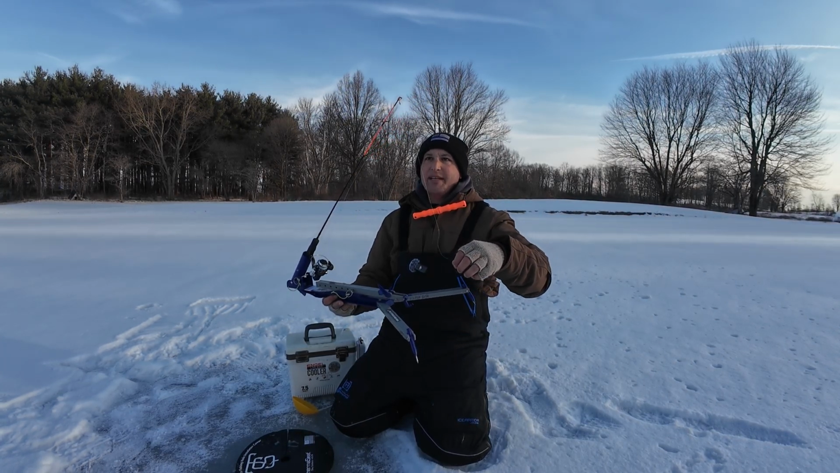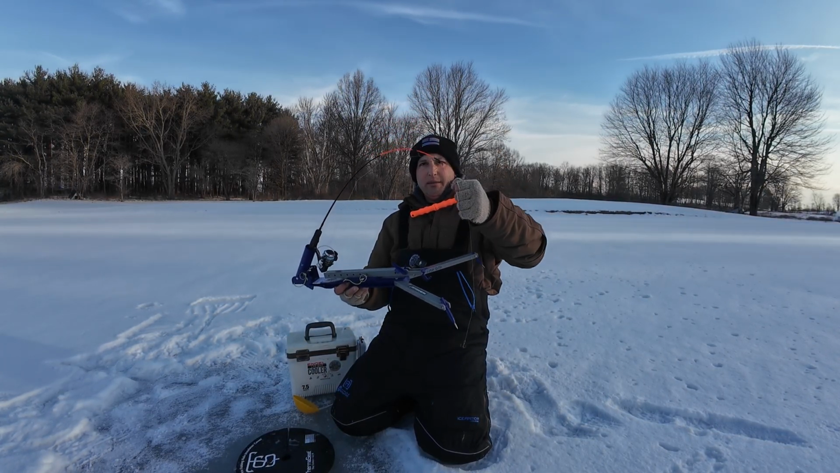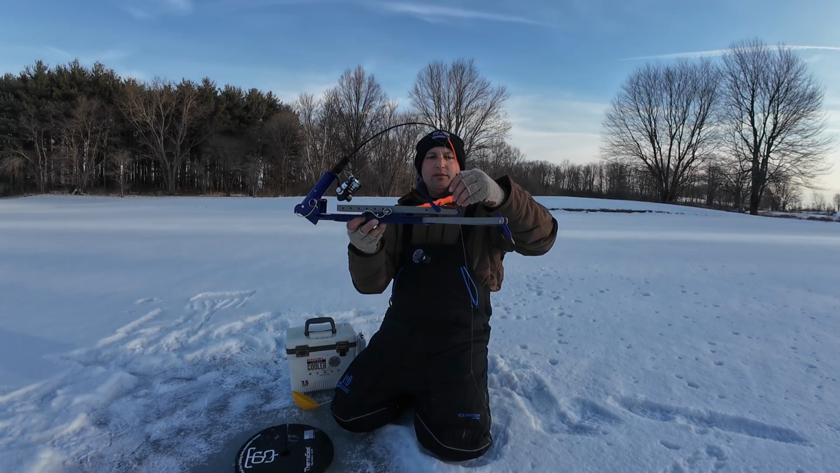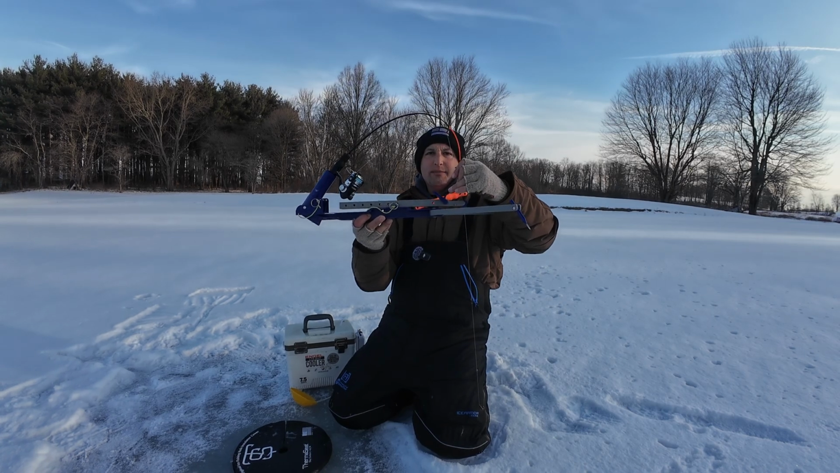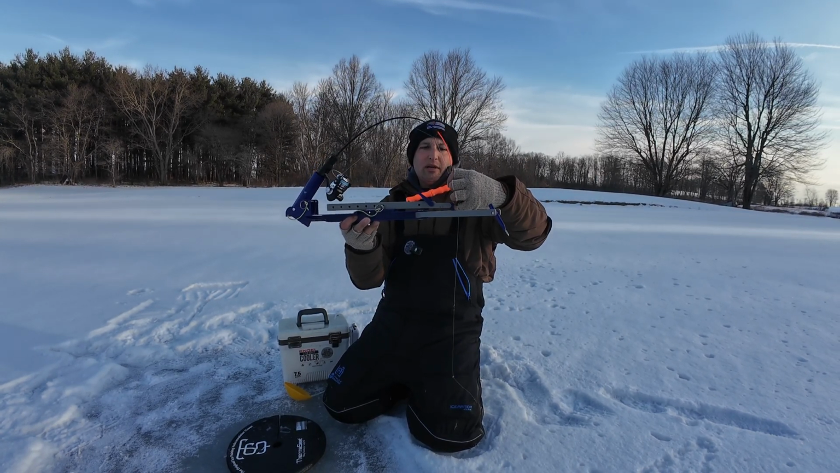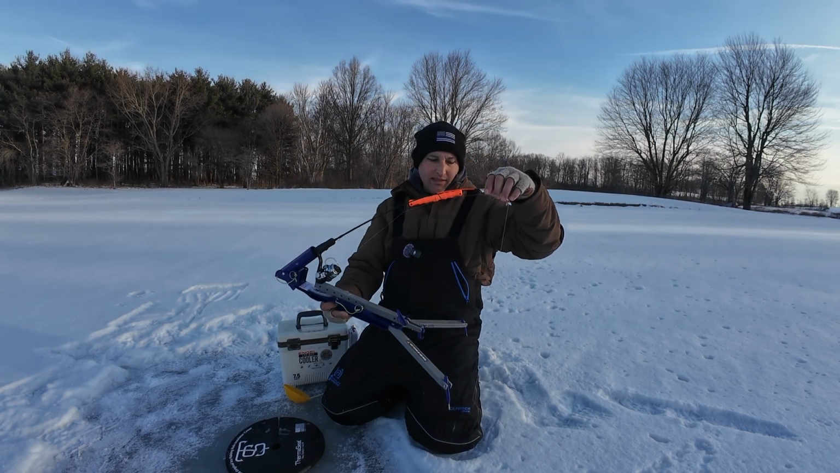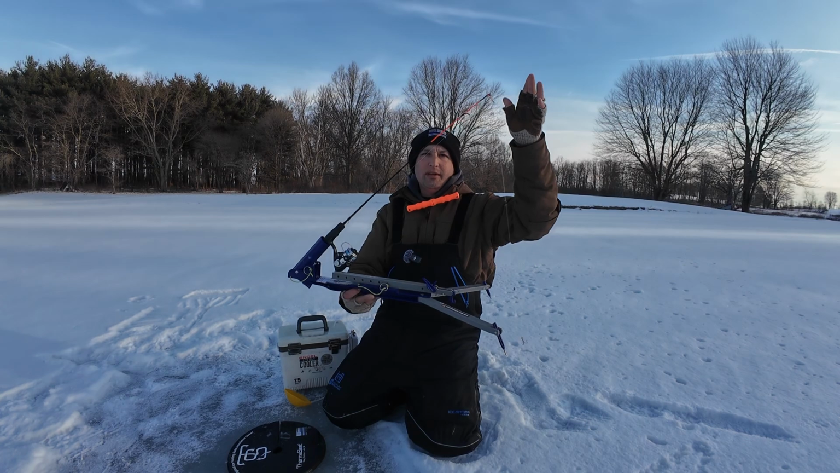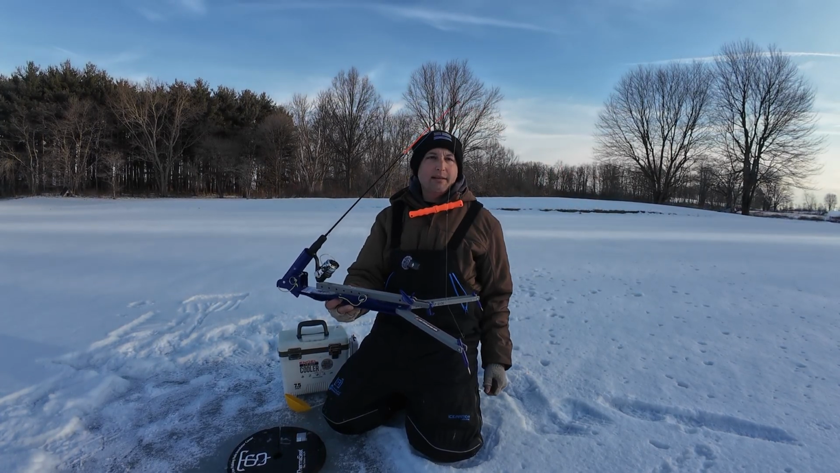But yeah, we'll just drop this down, and what this does is this comes down like this, and it locks into the Jawjacker. There's a little trigger mechanism there, and as soon as there's a bite, it drops this trigger and sets it off. And it just snaps the pole straight up, just using the tension of the pole, and it sets the hook, hence the name Jawjacker.